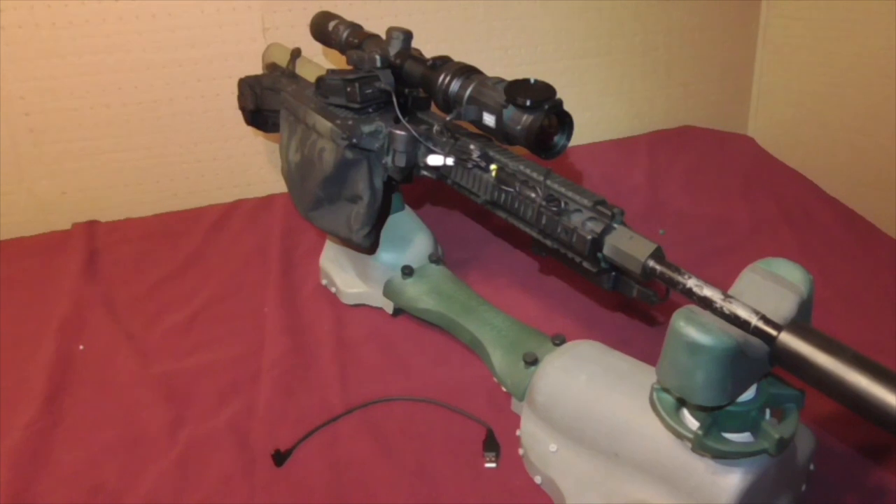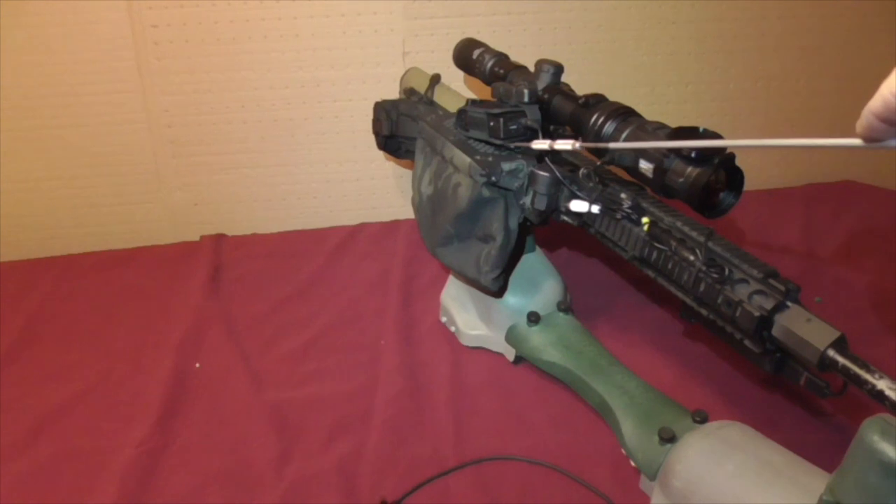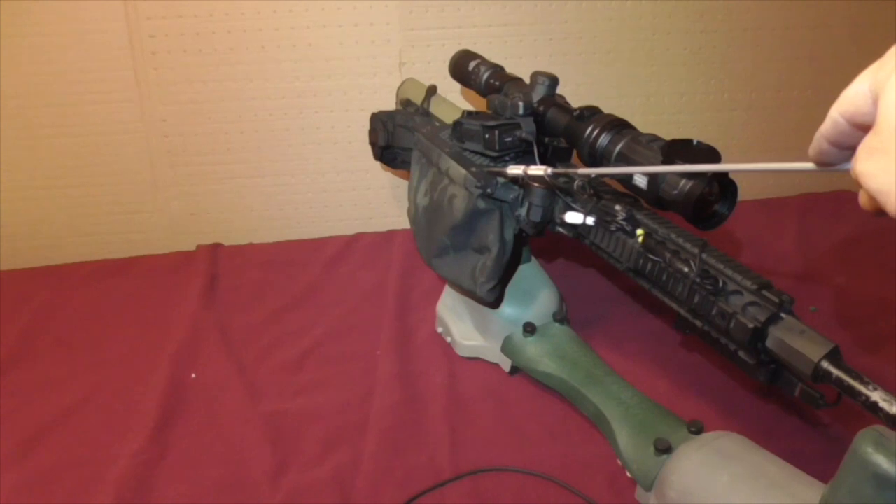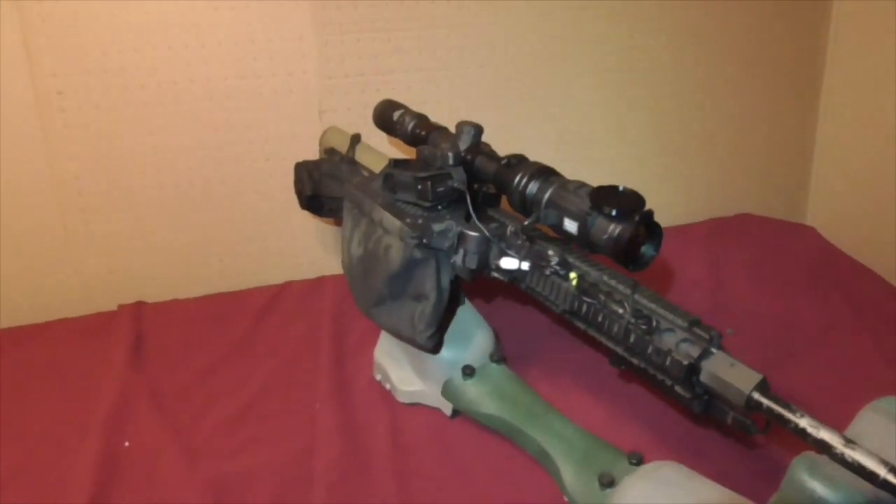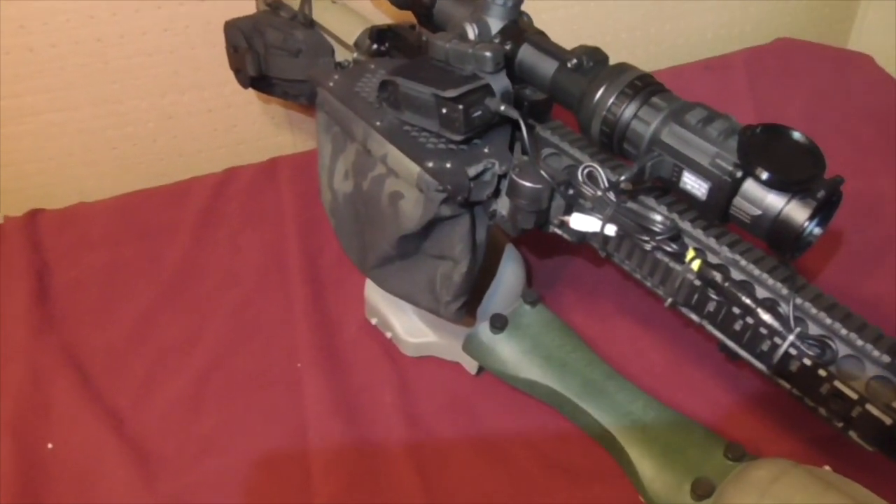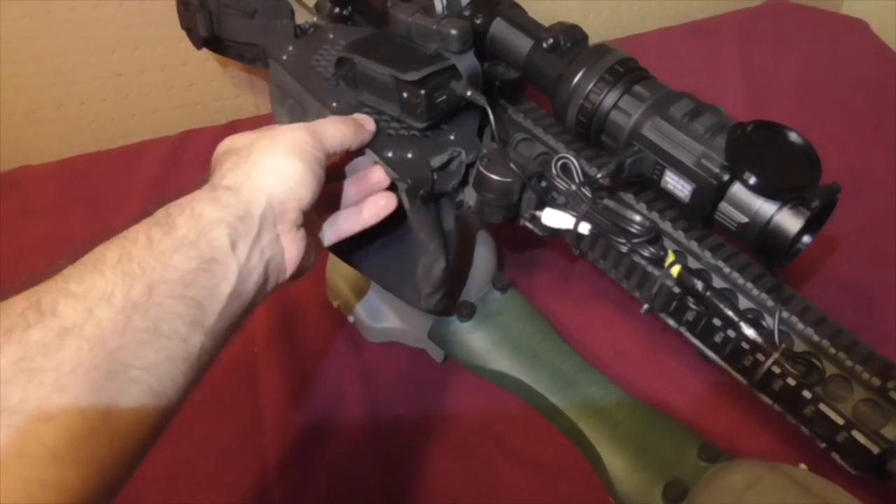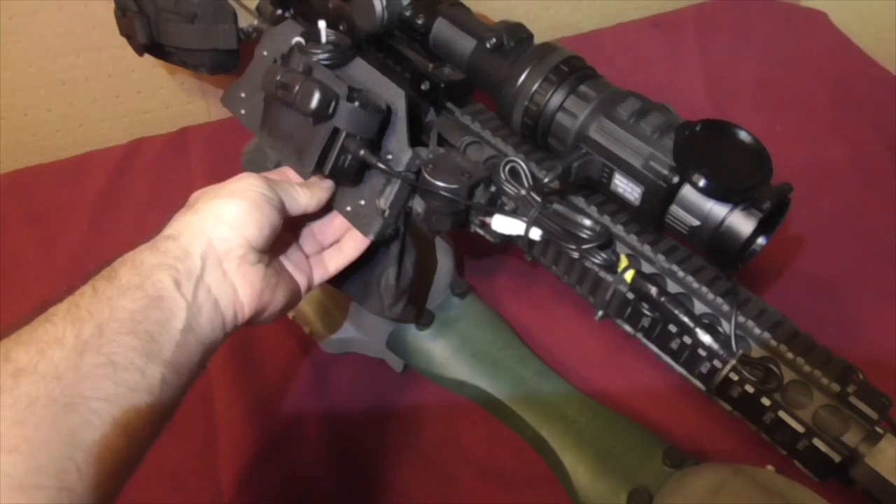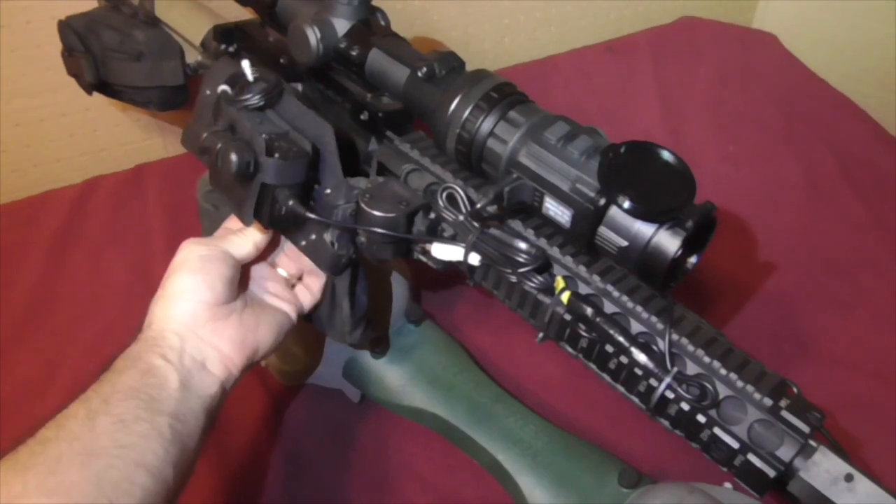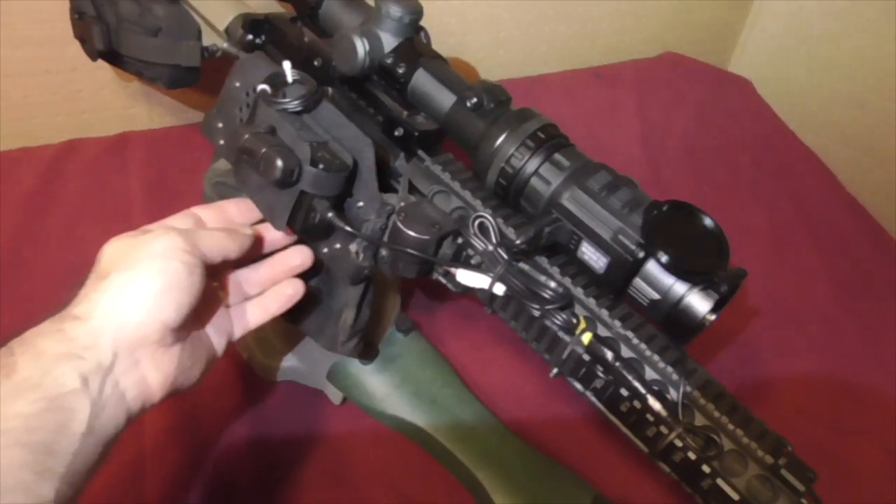Alright, we're back. We've got the external DVR secured via zip tie to the top of the tactical brass recovery brass catcher. The brass catcher itself is extremely well made, solid. The weight of the recorder is not going to cause that to come down. It takes a force much greater than the weight of the external DVR. So while we're in stowage, that'll come down to a slimmer profile, won't be sticking out.